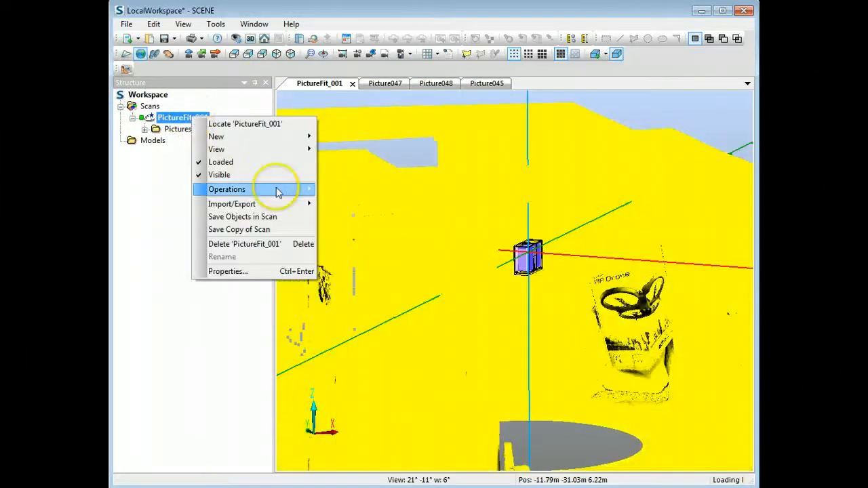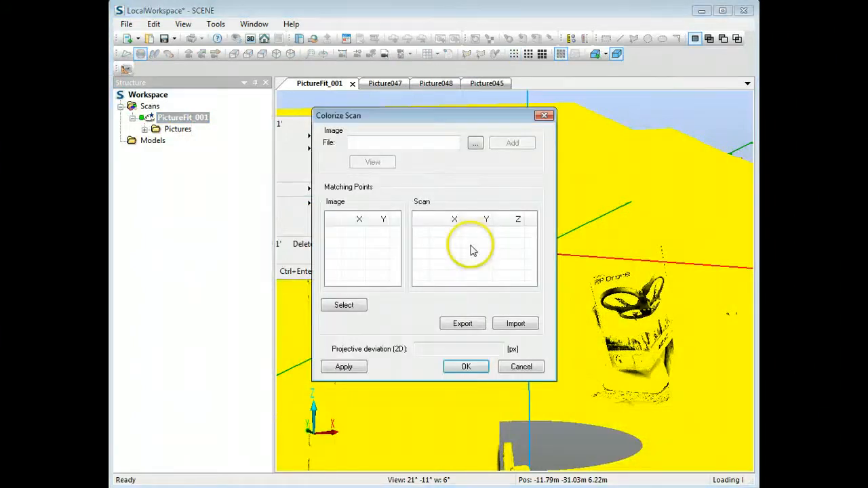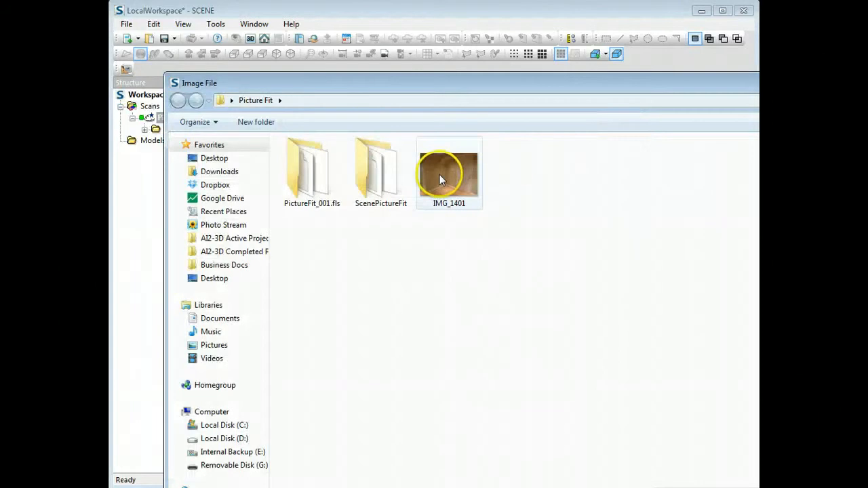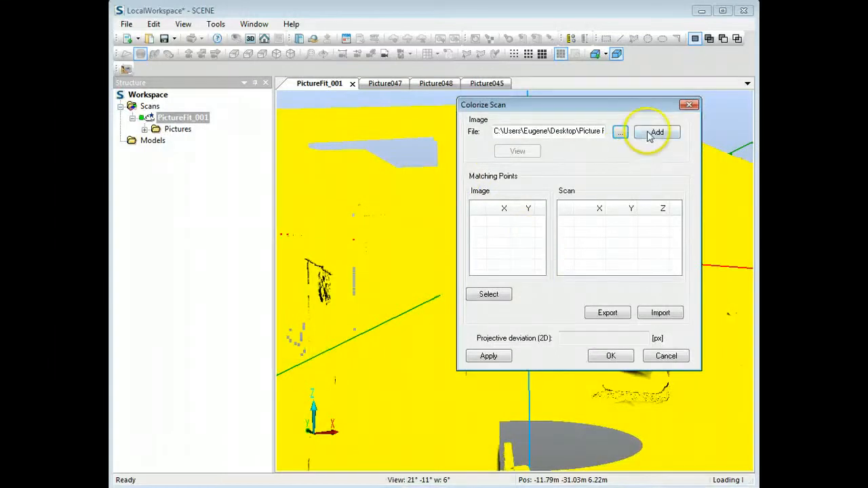So what I'm going to do is choose to go to color and colorize scan. It brings up this menu here, and you need to choose the image here. Let me see if I can make this larger. Well, actually you'll see it in a second. I'm going to double click on the image, add it, and hit view,